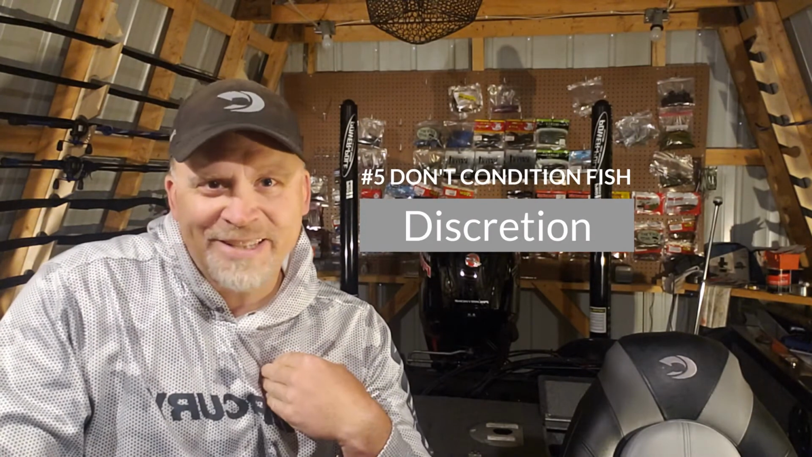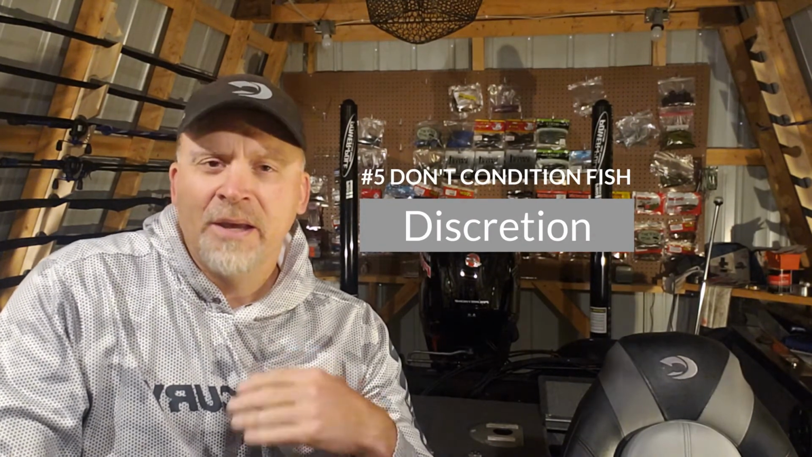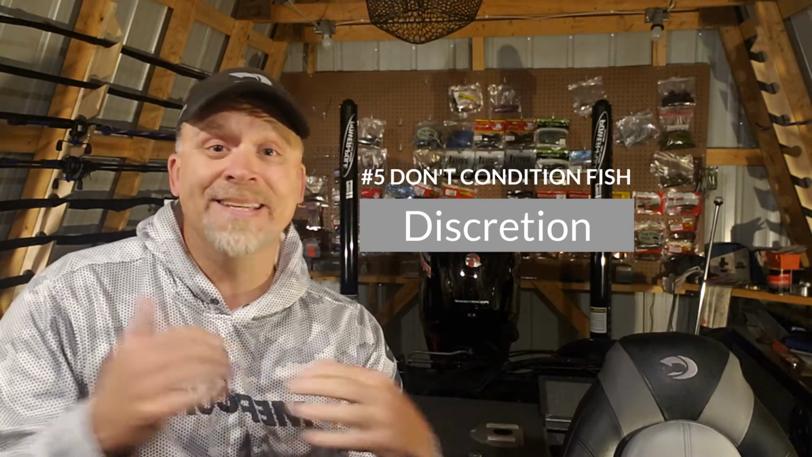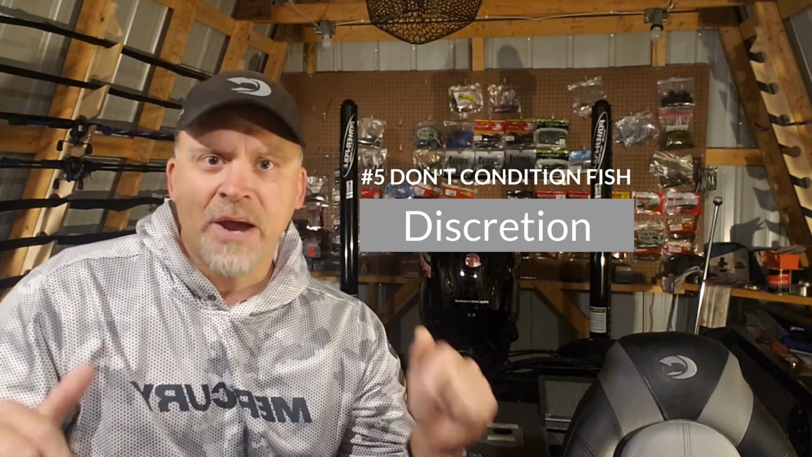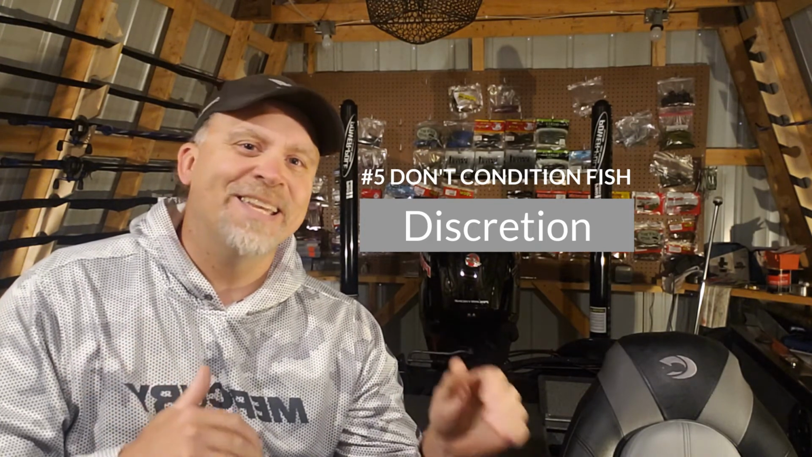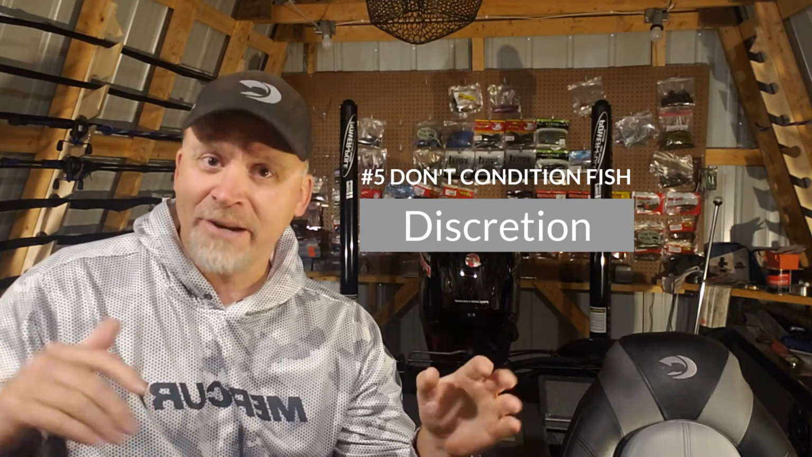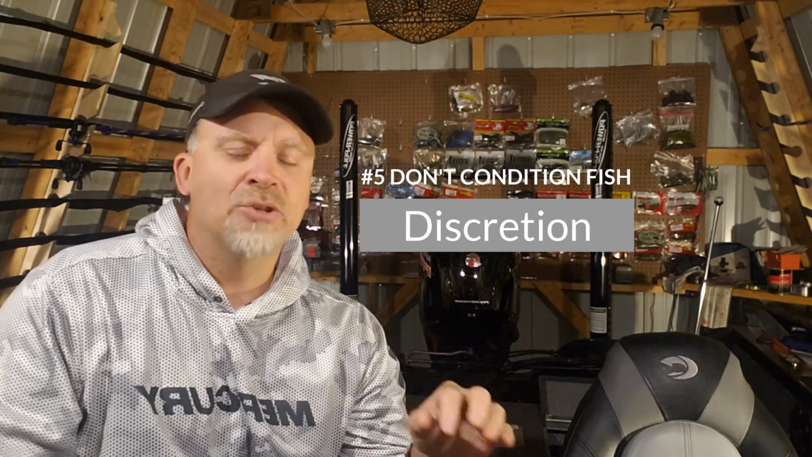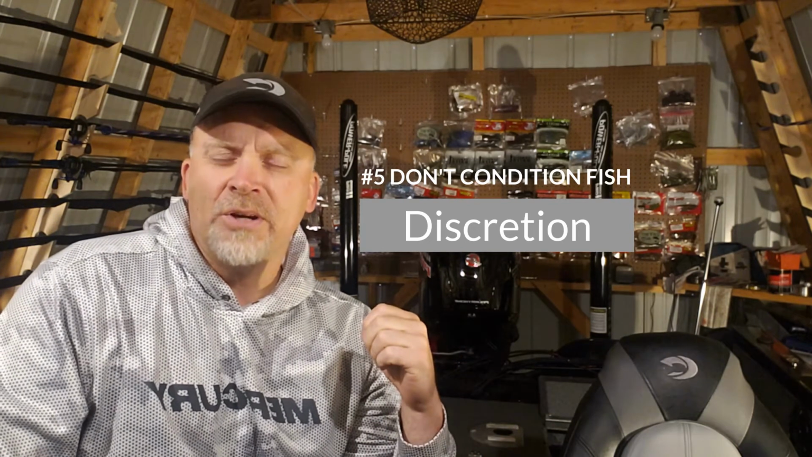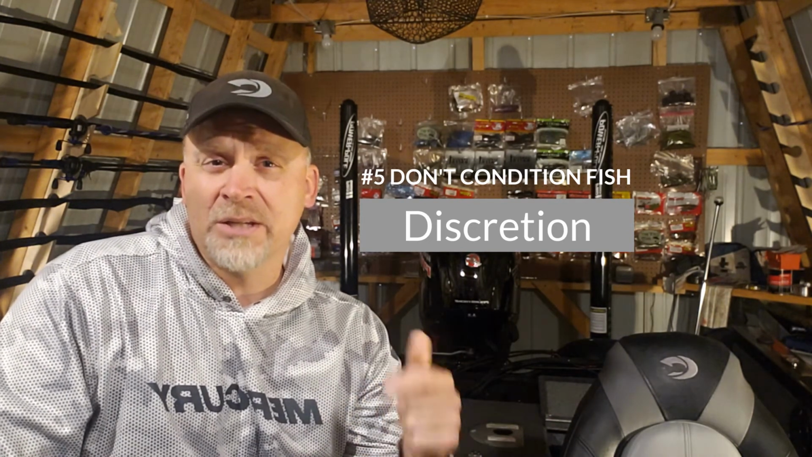Then 5, don't condition your fish. I made this mistake this year, I'm sure of it, in the championship. Everybody was struggling in practice to catch limits. I was catching limits easily as I was bopping around to certain places developing a pattern, and I made the mistake of staying too long at each of those pattern places and catching too many fish in practice, and I conditioned them. So, if you're preparing for a tournament, don't condition your fish.